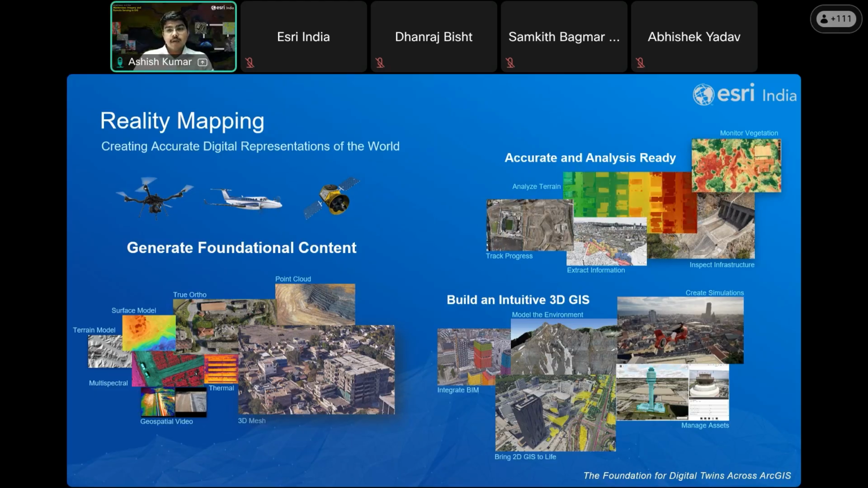Reality mapping allows you to create or update foundational content through highly automated processing using different types of sensors like drones, airplanes, and satellites, and you can create 2D products as well as 3D products. The 2D products include true orthos, multispectral data, and you can include different types of sensors like thermal sensors.